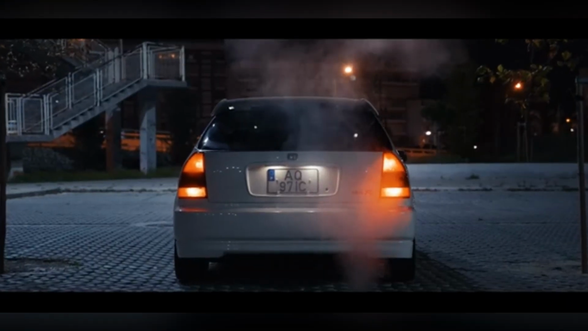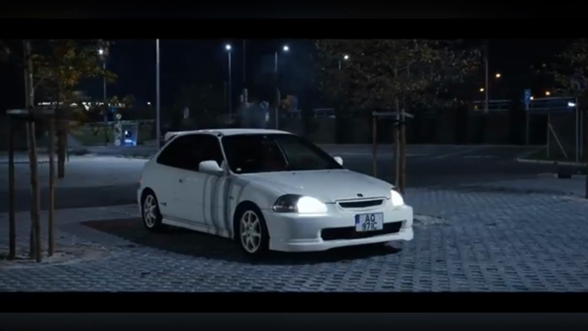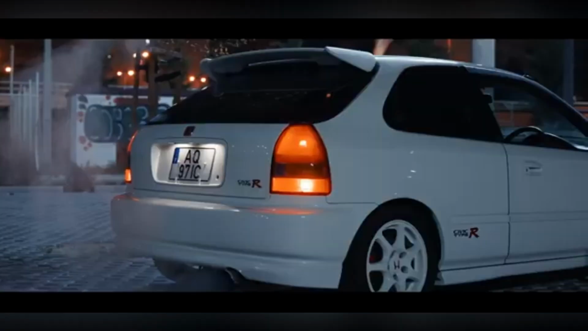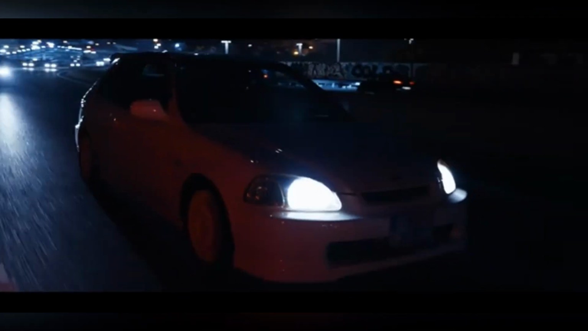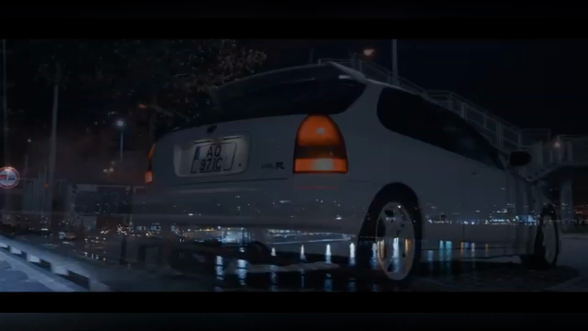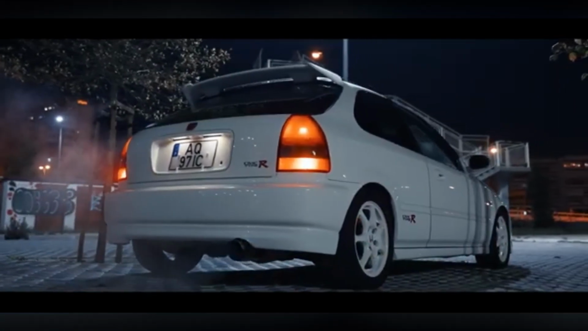Cause I already know what I want to do, and I know what I'm going for as far as power and all that type of stuff. And I'm gonna be doing that all-wheel drive swap, but just give me some time on that, cause you know that's a little bit of work.